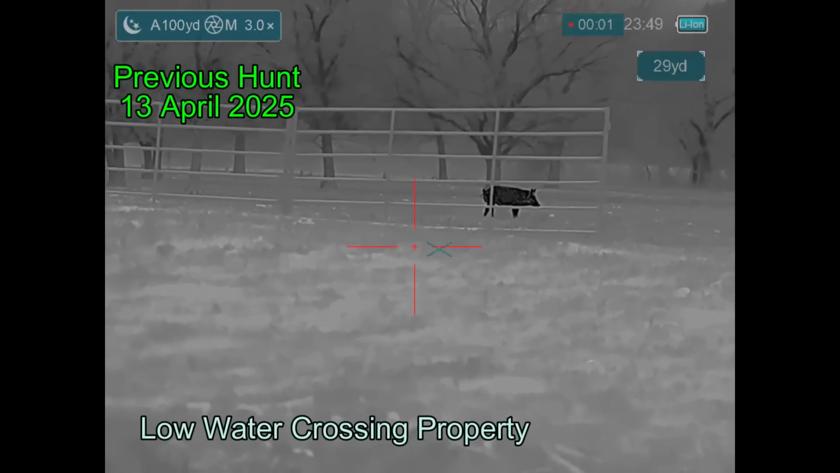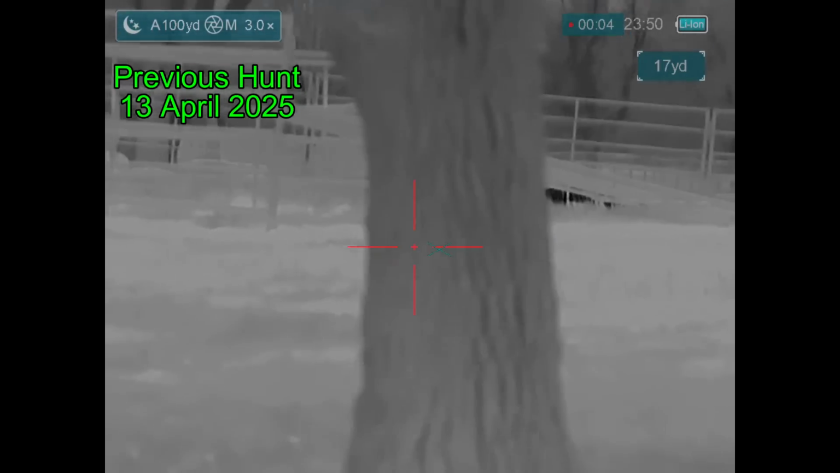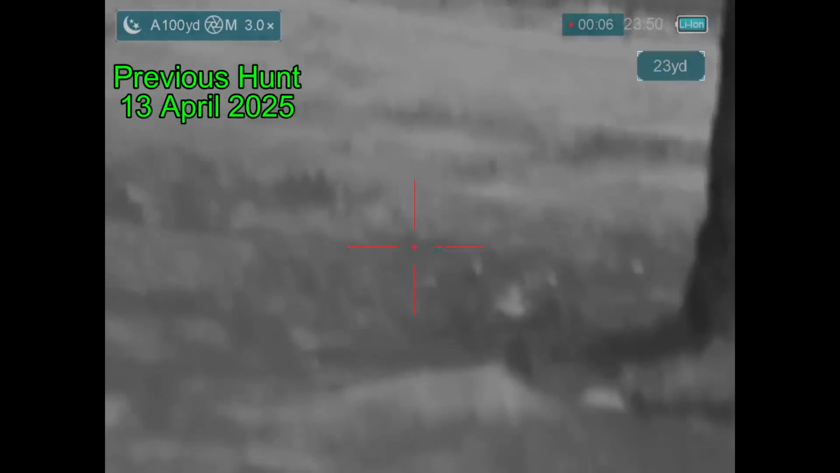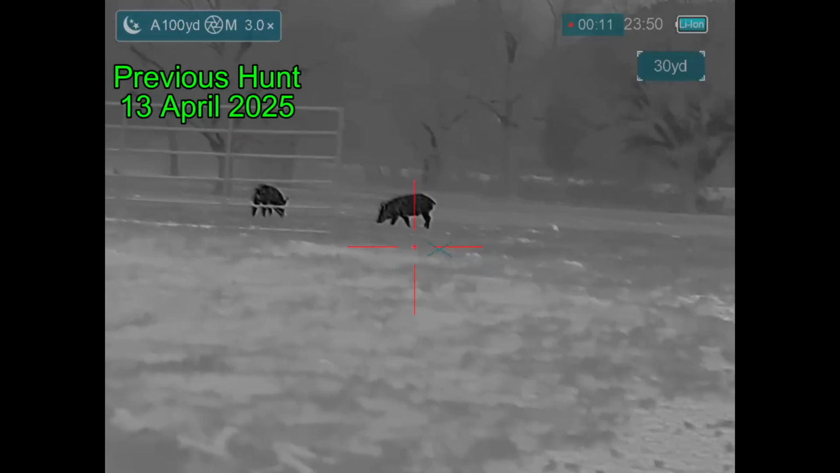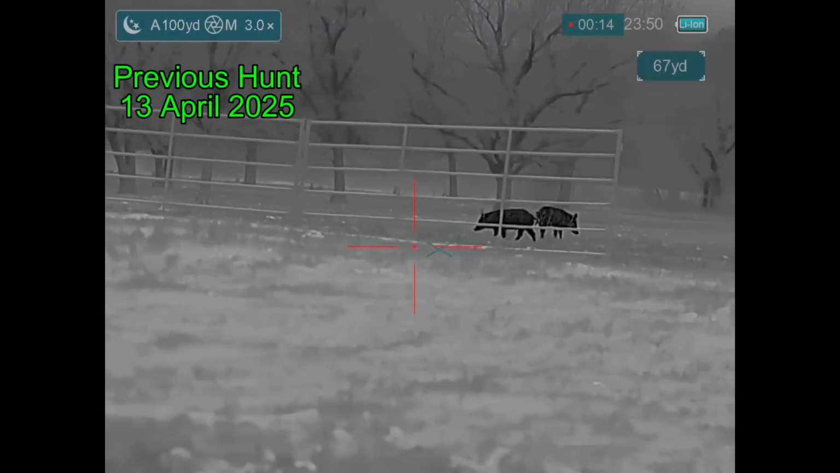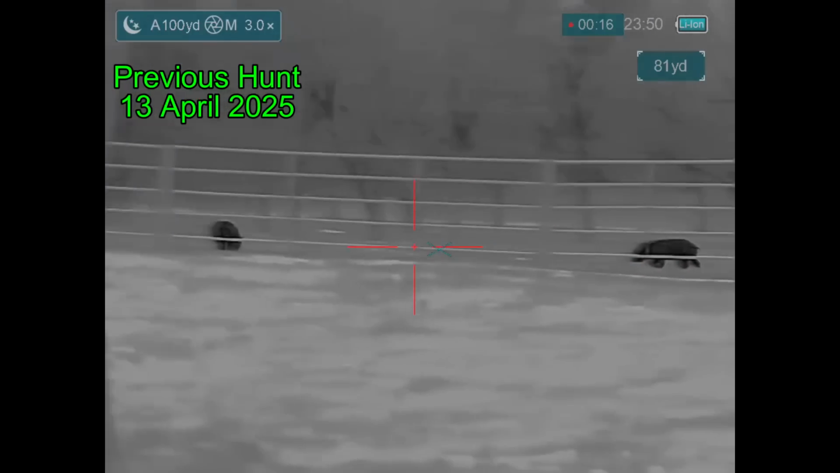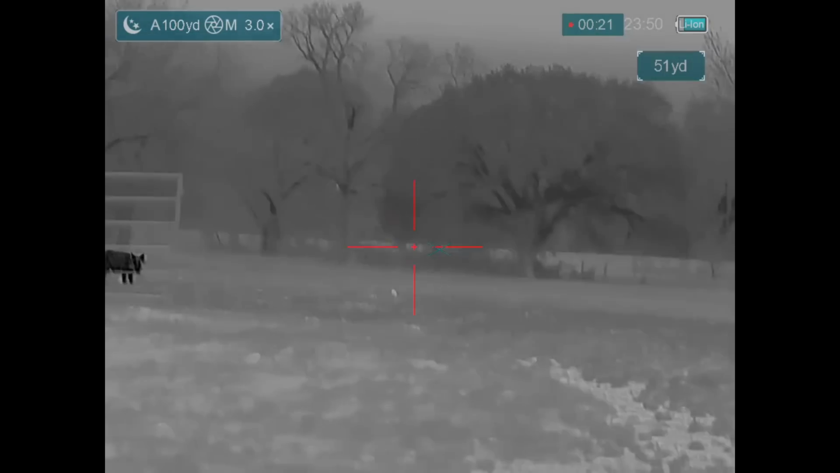3 nights prior, Ben and I were on a property of a landowner that has multiple tracts of land, and we came across this group of hogs. Actually, there were 2 groups of hogs. We only addressed this group. The other group of hogs was across the creek. We didn't have a really good outcome with this group of hogs, so I thought I would return and maybe get a second chance either at this group or maybe the other group of hogs that was across the creek.